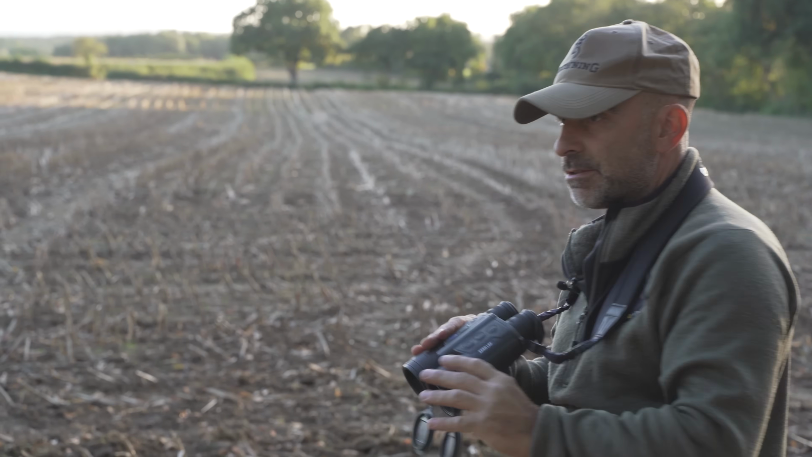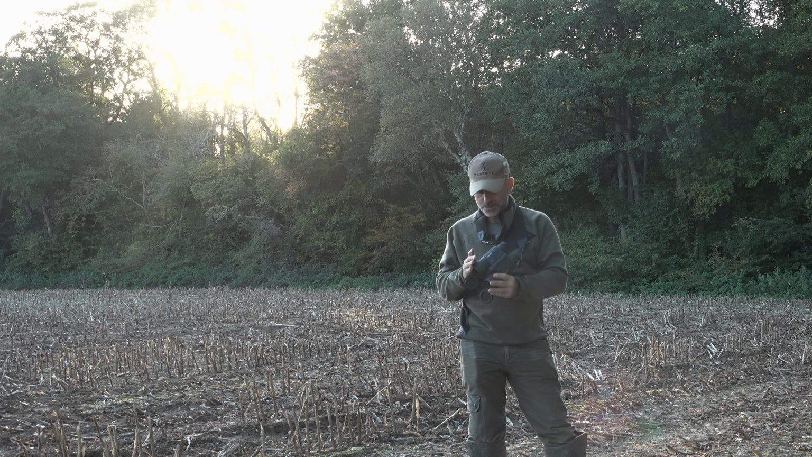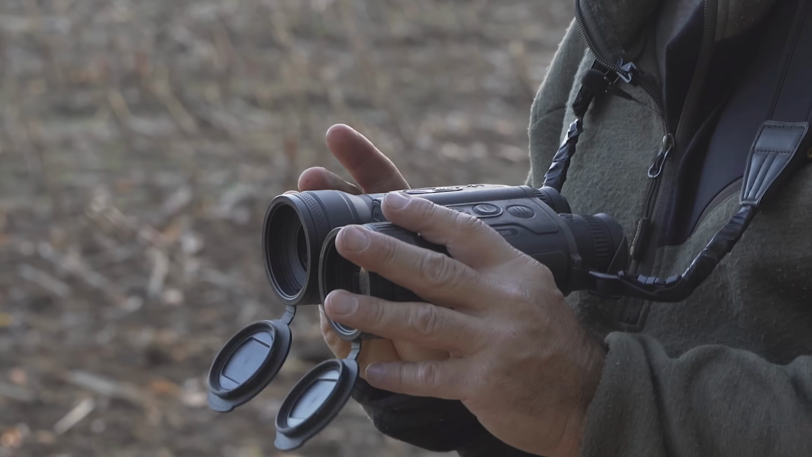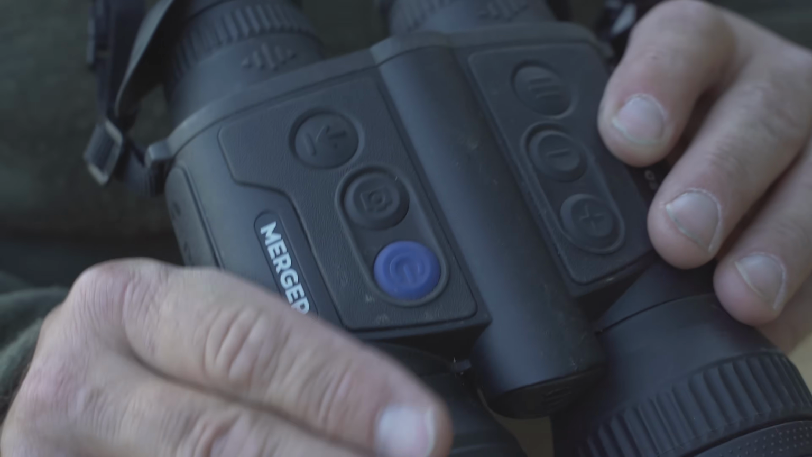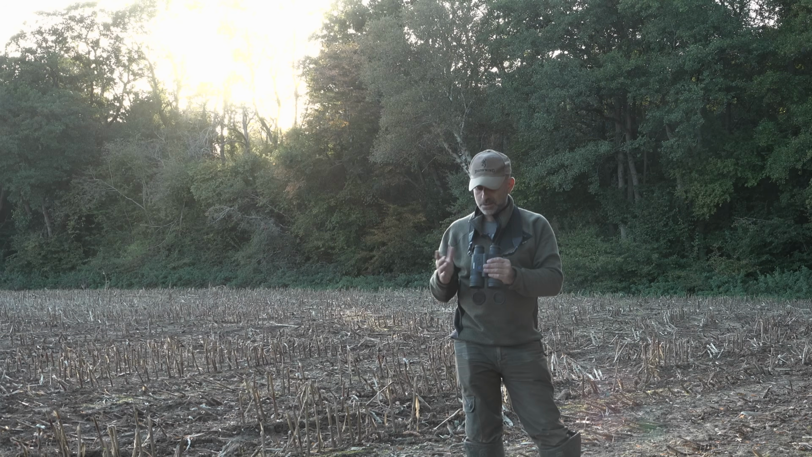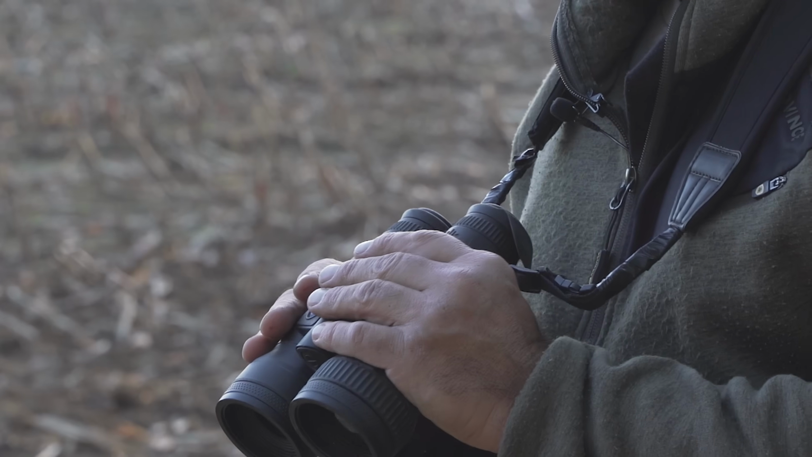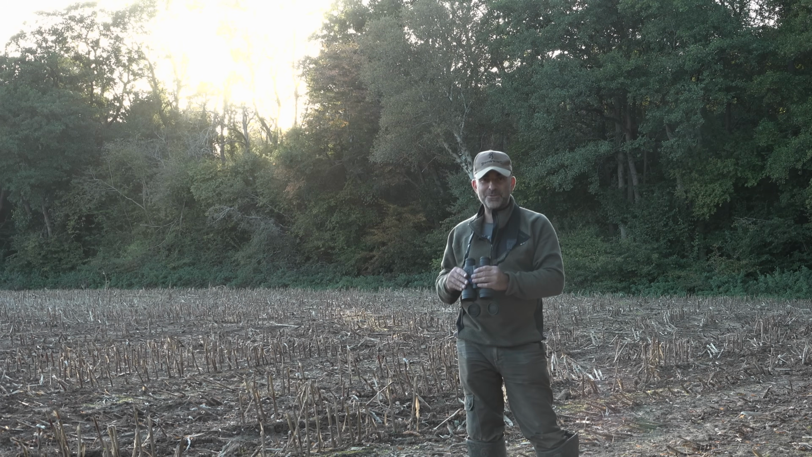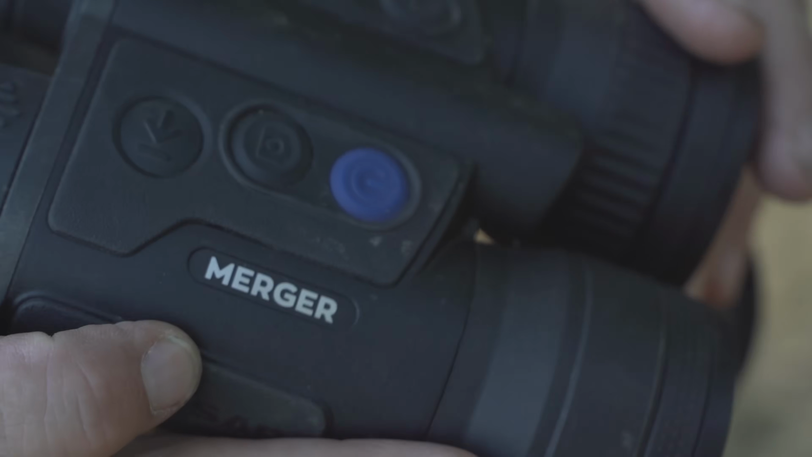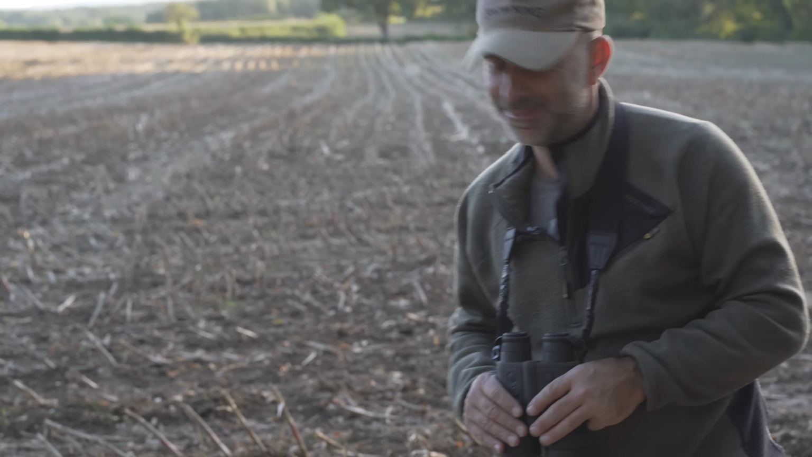That is 100 yards. So this is the other bit of kit I'm using this evening. This is the Pulsar Merger, the thermal binoculars. These are the XP50 LRF, so it's got the built-in laser rangefinder. So even during daylight, it's still really sharp. They're brilliant bits of kit, these. Ideal for this sort of thing as well. You haven't got to carry a pair of binoculars with you. These have got the rangefinder on and work just as well during the day. So one unit does it all.